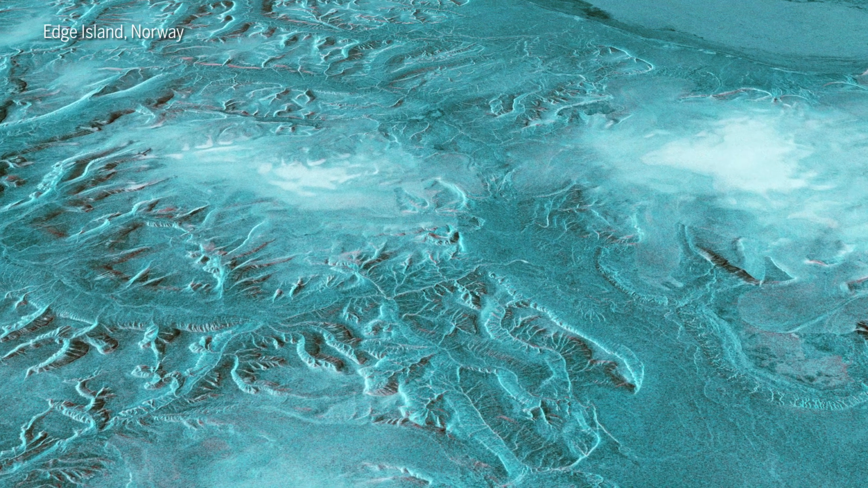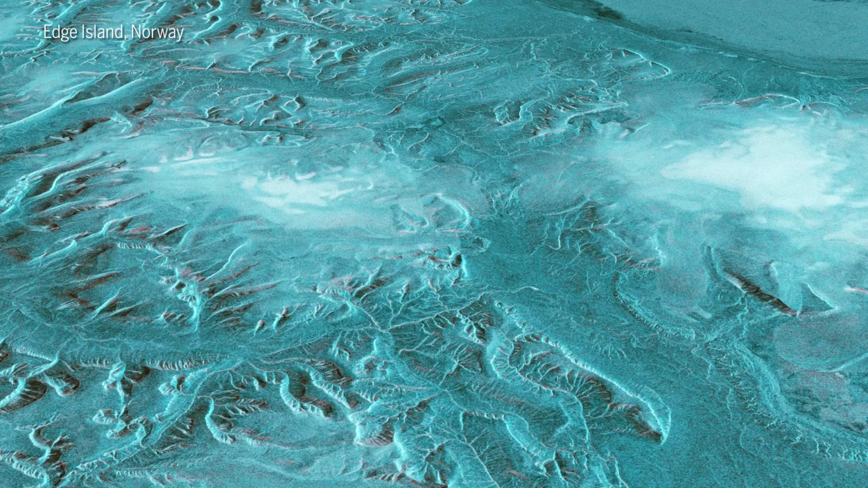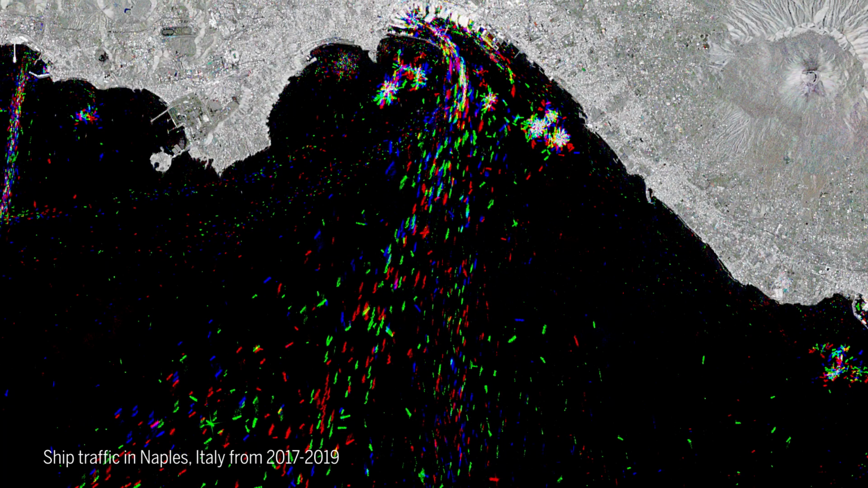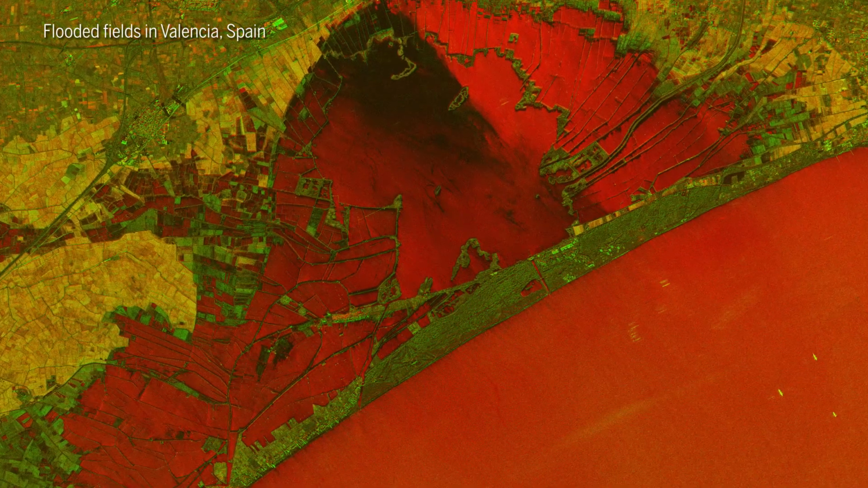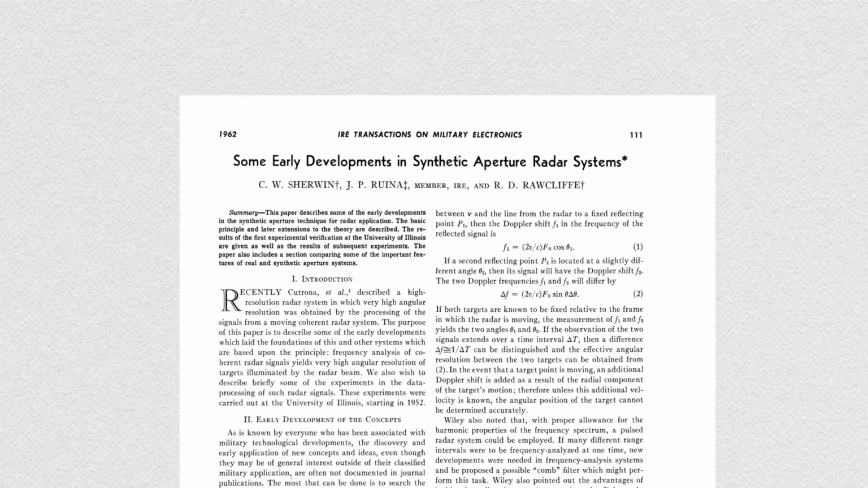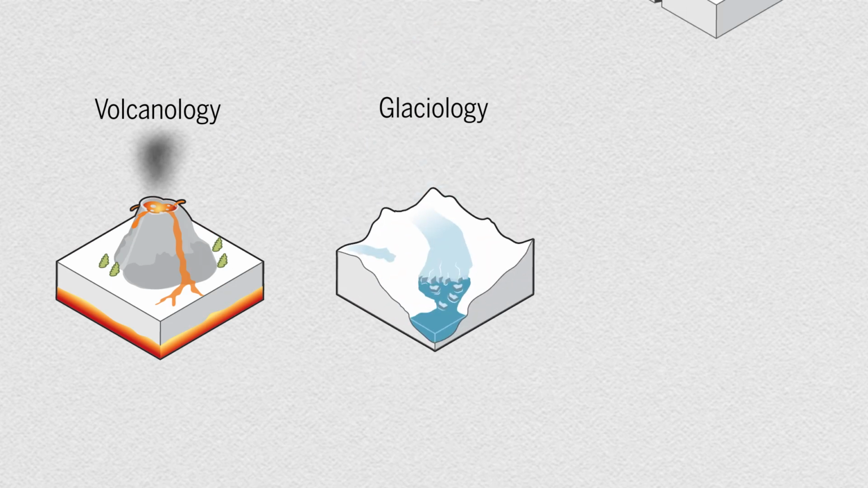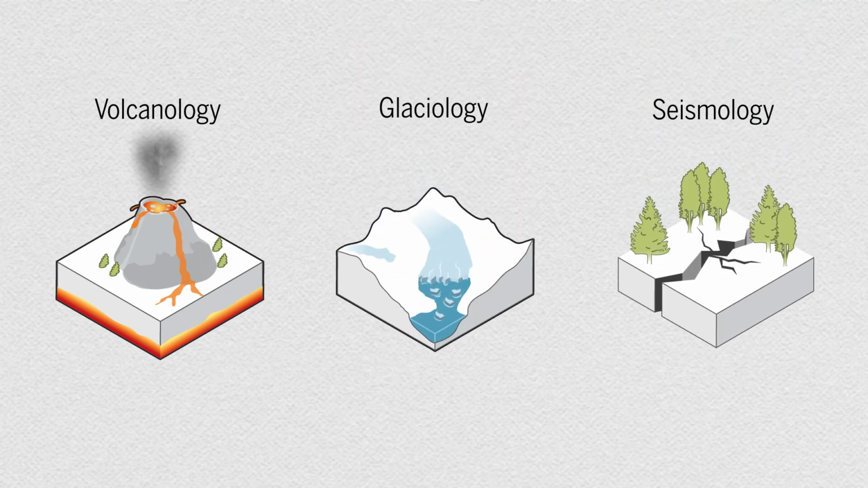By comparing measurements from different positions, SAR data can reveal topography. Images are often colorized to highlight important features, such as flooded regions. What started as a tool for military surveillance is now essential to Earth scientists examining changes in landscape over time.